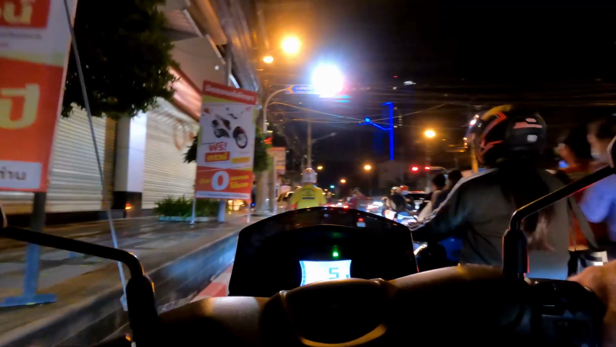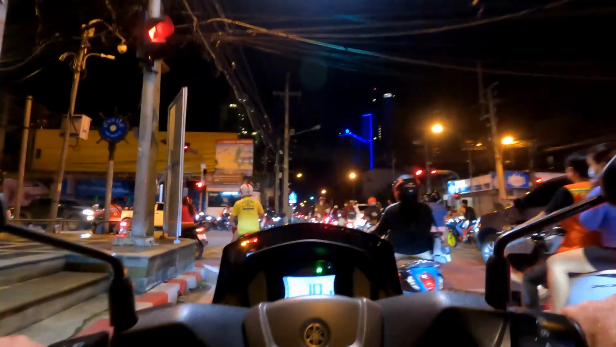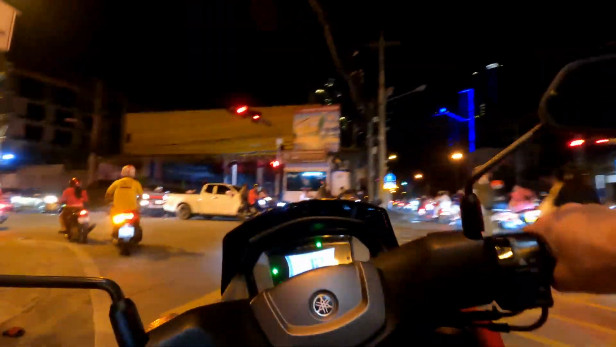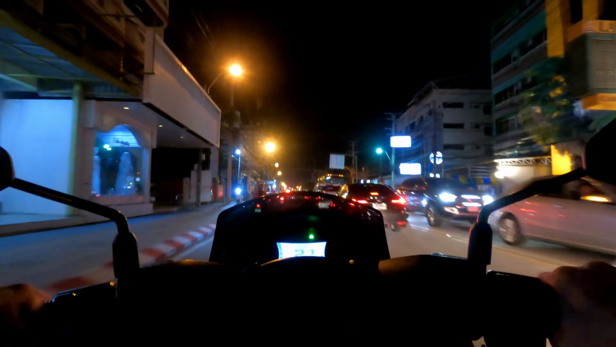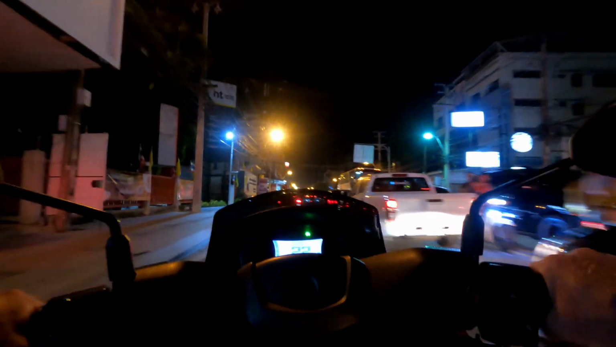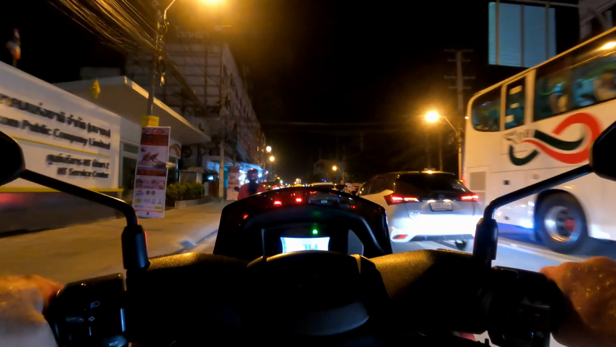See, I'm kind of struggling trying to get back over to the right, and I can't get over to the right, so I go ahead and just take this left turn. Already for turning. But the nice part, once I take this left turn, it really starts to open up a little bit. Not quite as congested as it once was.